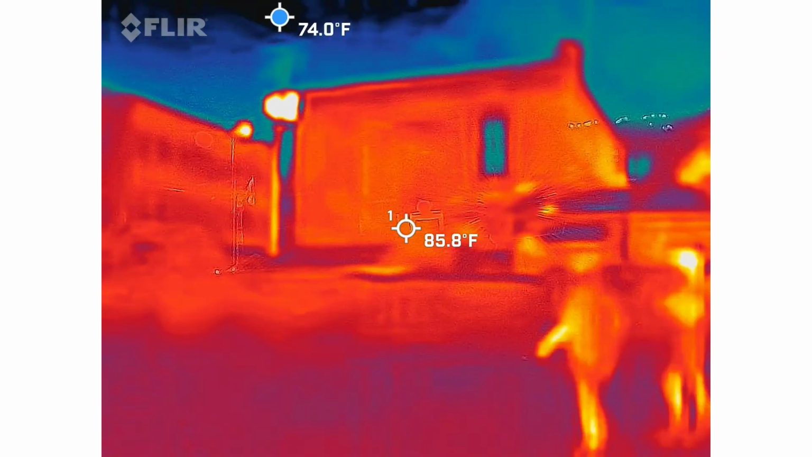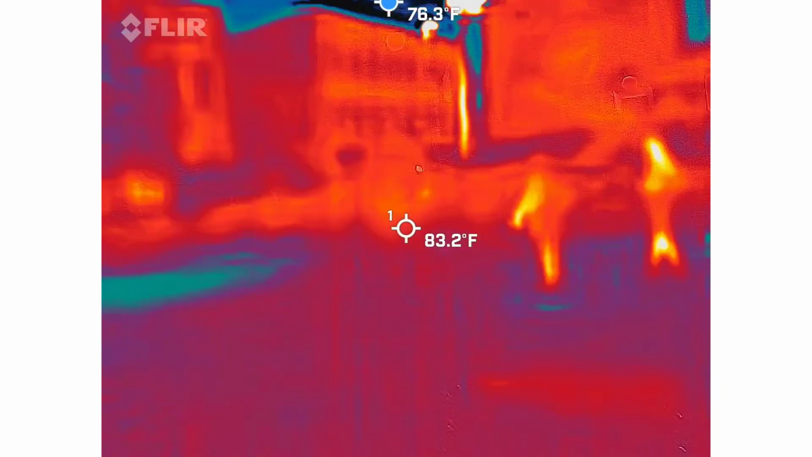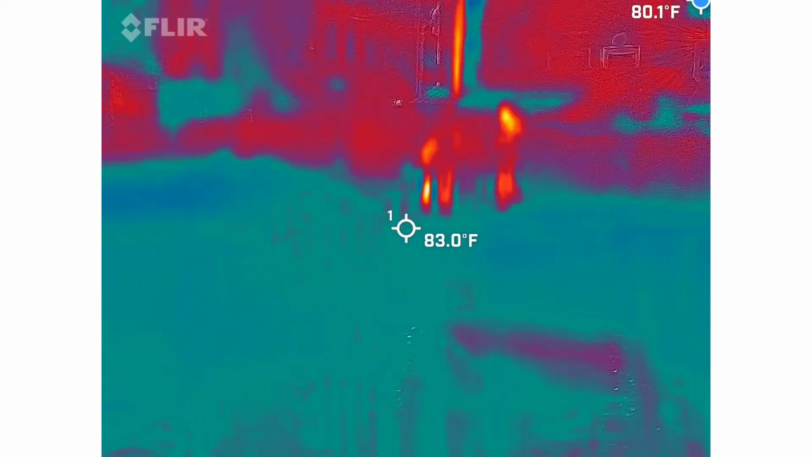Right about there. That blue dot right there. There's 3 heads in there, 3 sets of shoulders. Okay, it all made sense. It's dark blue, not teal blue. It could be either way.